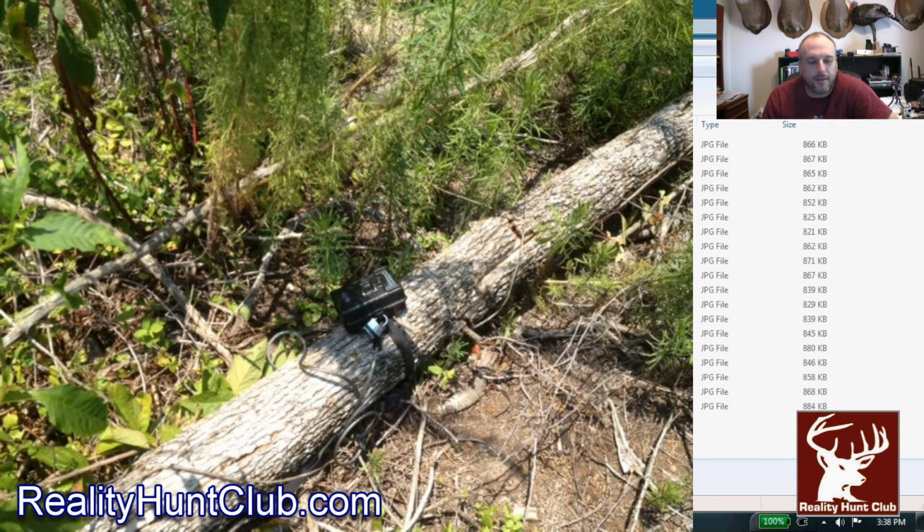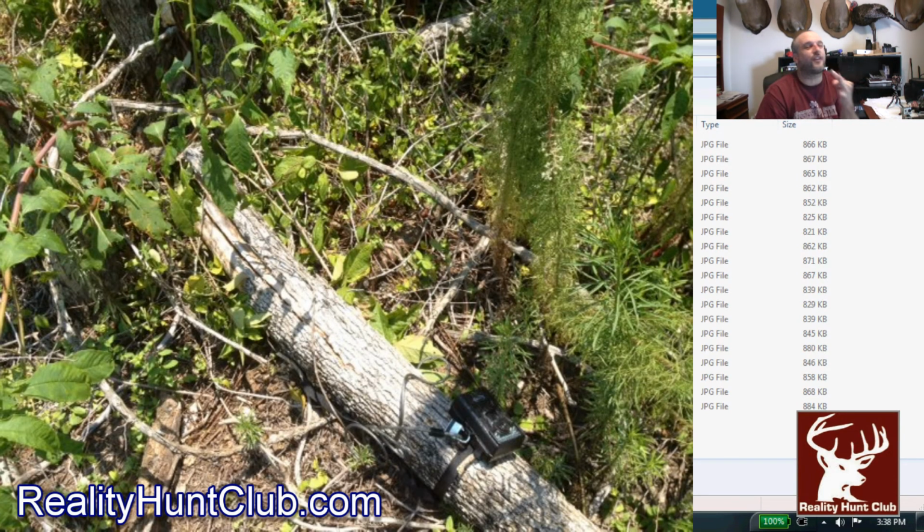And it fell down, and luckily it fell backwards. Now, this is the 3rd time I've had it happen. And you put it on a tree because it's one of those trees they left, and it just fell over and pointing straight up. I thought it was pretty cool because it was actually taking pictures as it was falling over. So when you put your cameras up, be careful.